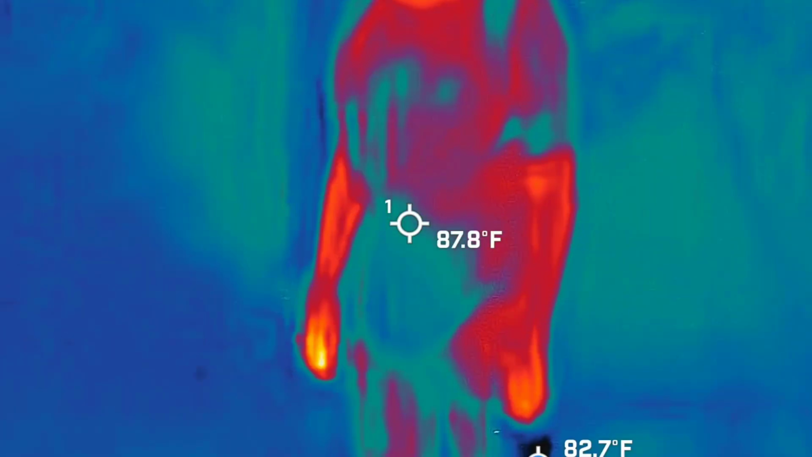Looks like we just have a family coming by, because that's definitely not a tour guide in front. So we'll let them pass if they're going to walk all the way through.